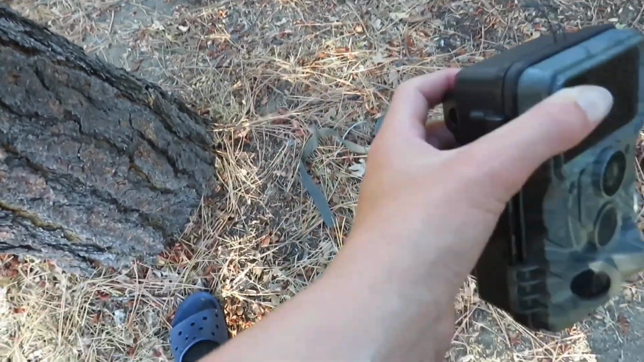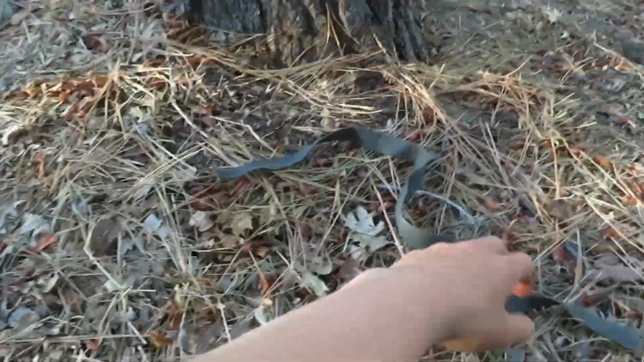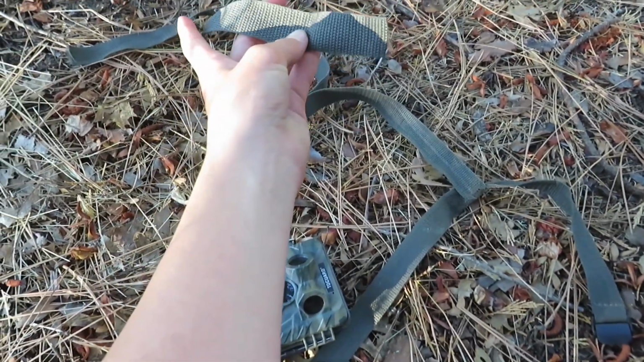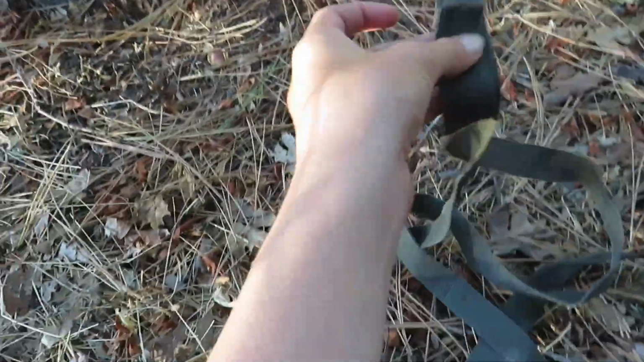It should still be able to work, but like I said, this camera is fairly old. I haven't used it that much, but the strap has been out here. And yeah, it totally just, this isn't the end, it's this end. I was pulling it tight, and it just snapped off.